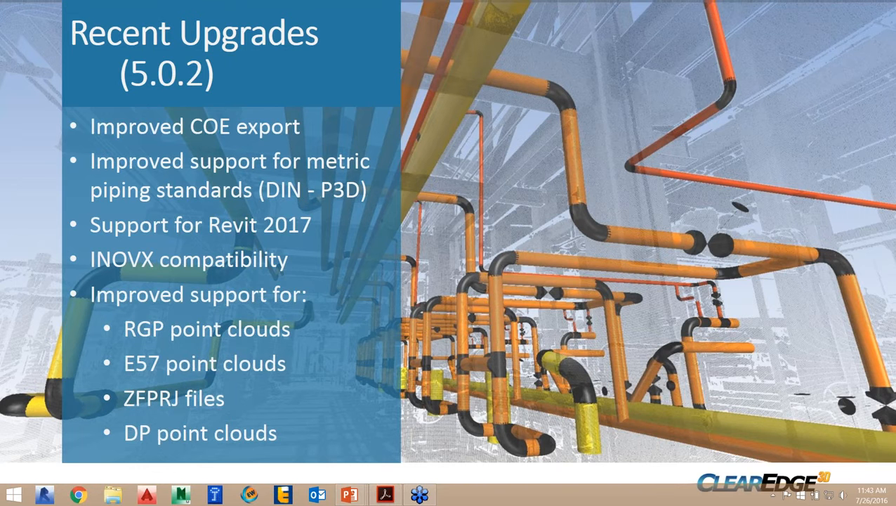Some of the more recent things that have gone into the latest service patch have been an improved COE export. We took care of some issues we had where occasionally we would get disconnects between elbows and pipes and things like that, and that's been cleaned up, and we should get really nice clean COE pipe models out now.